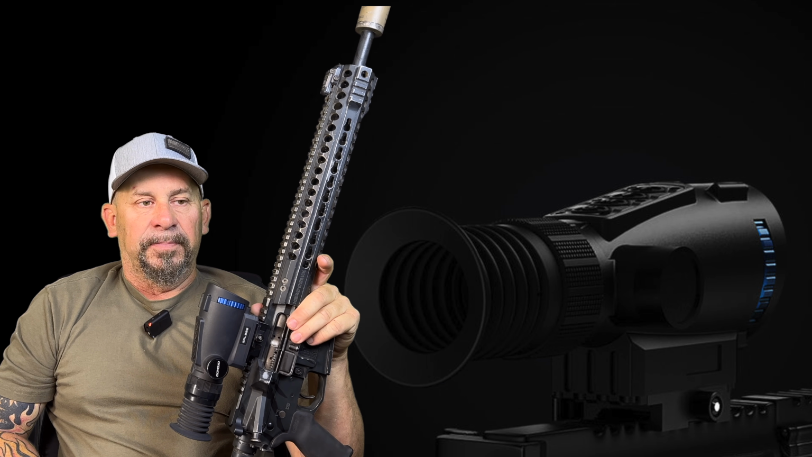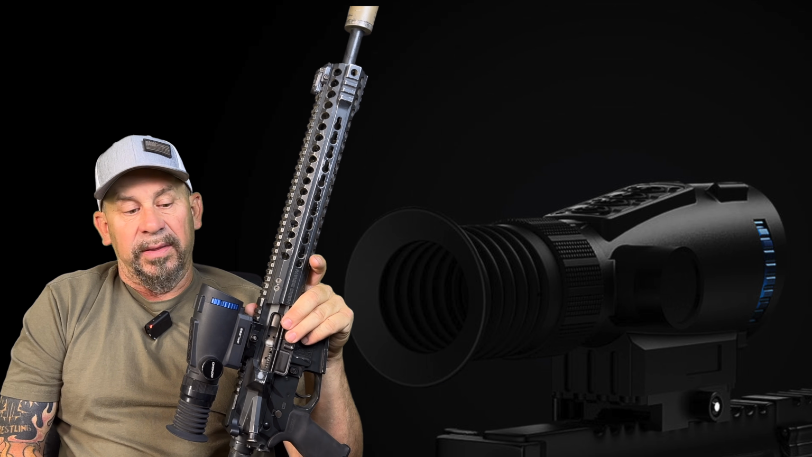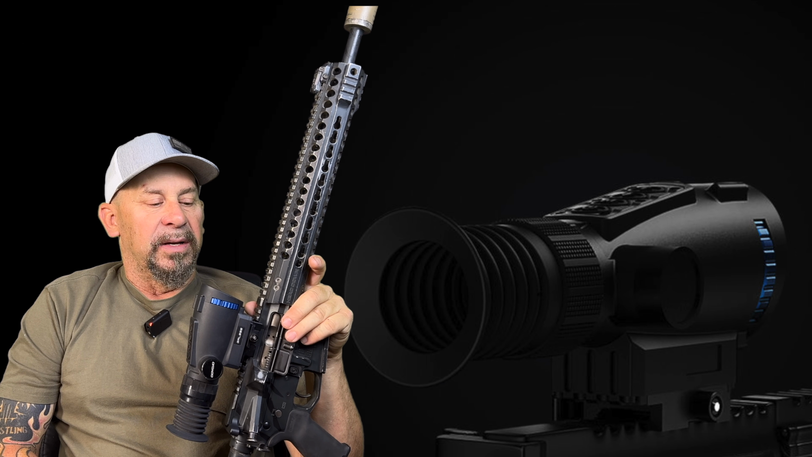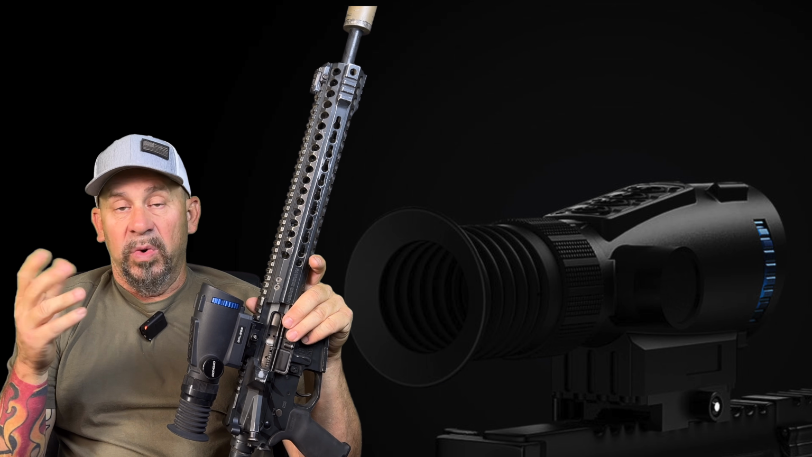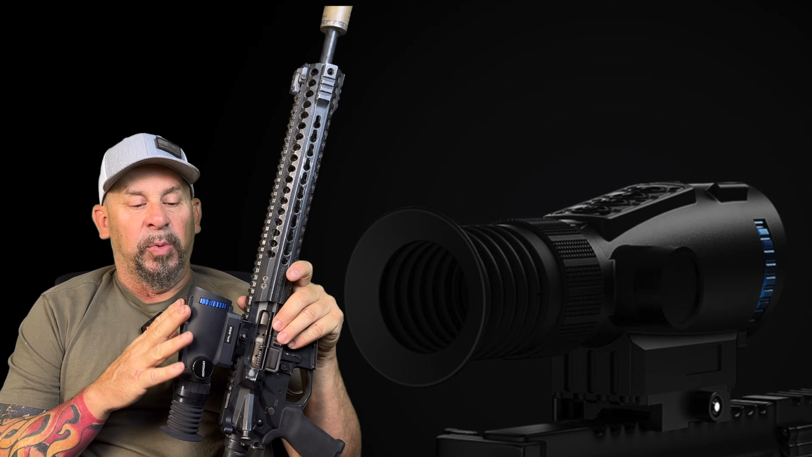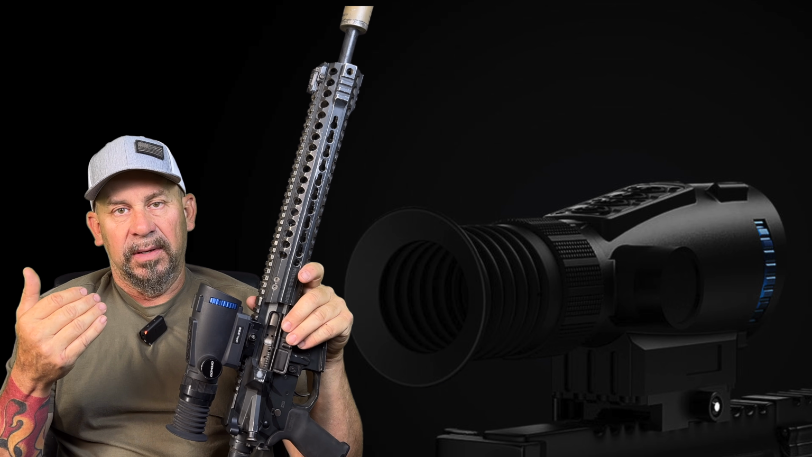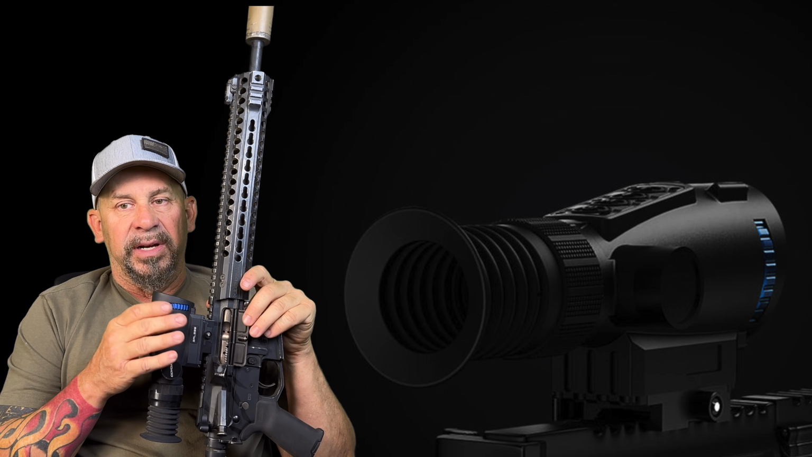Now, thermals have come down considerably in price. This scope right here is every bit comparable and compatible with scopes usually right at about double the money. So, having your shot activated recording with sound is a huge plus. The price point on this scope is way lower than what you would expect. I've seen a lot of scopes out there that have been double the money of this,